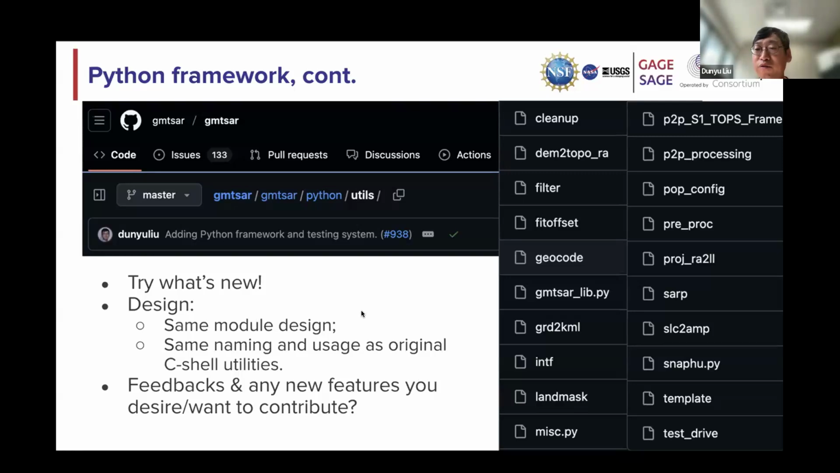But a word of warning for sure for any new development, and for a complex software like GMTSAR, there must be bugs, and we'd love to hear your feedback. If you see any bugs, share them on the GitHub open question over there. And also let us know what new features you want over there.